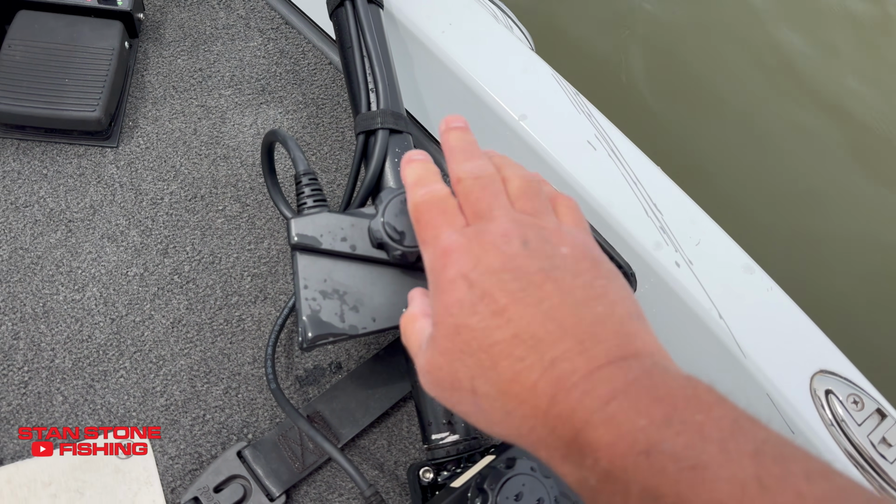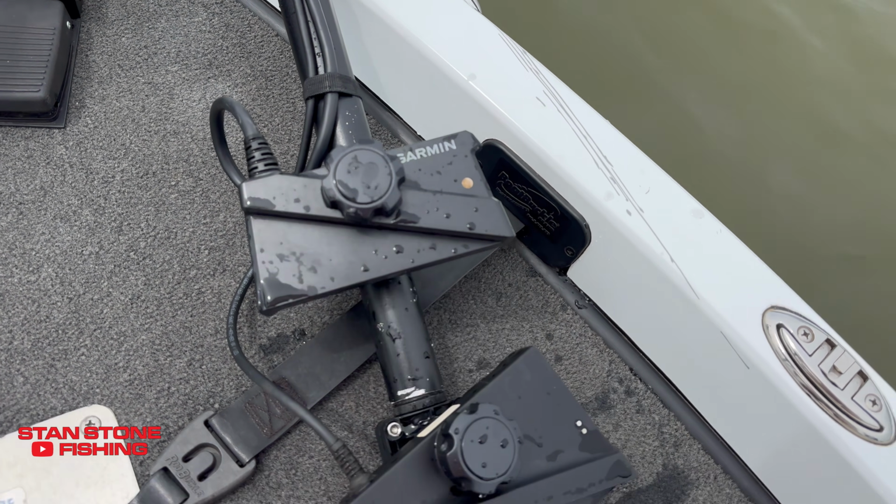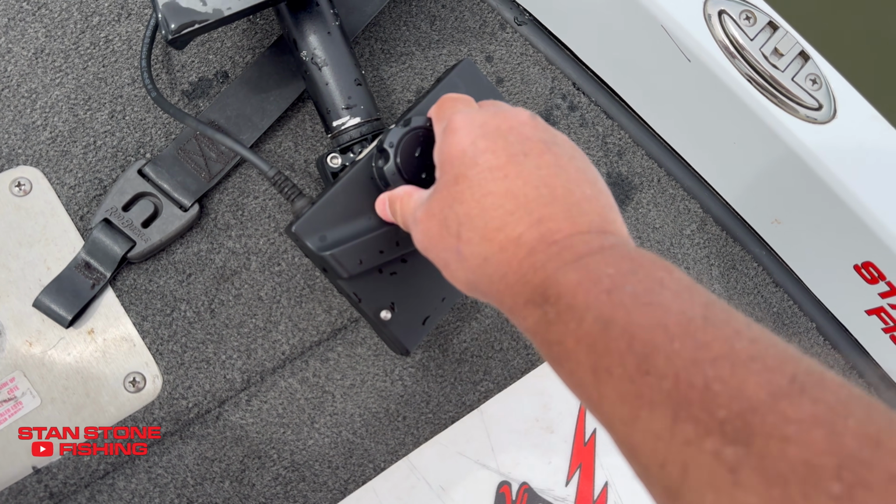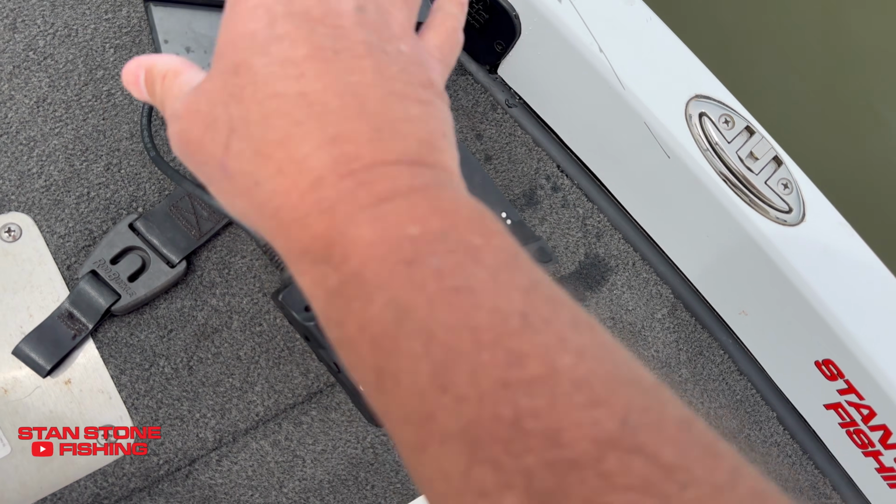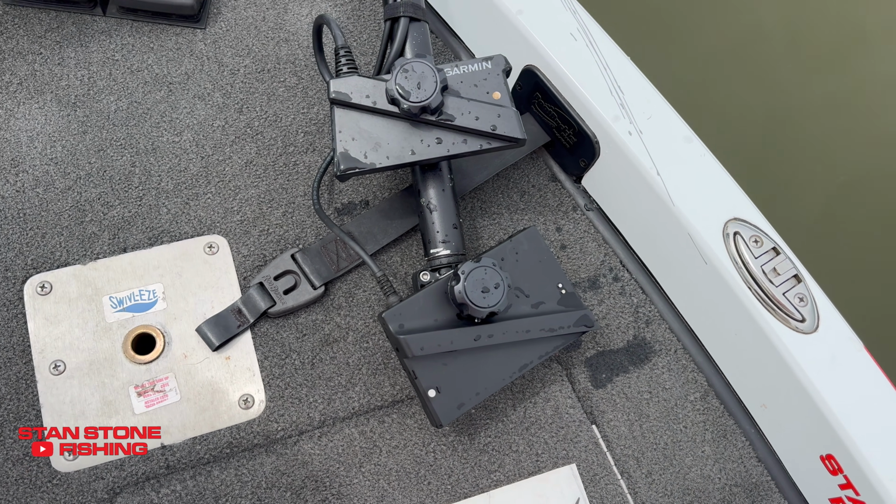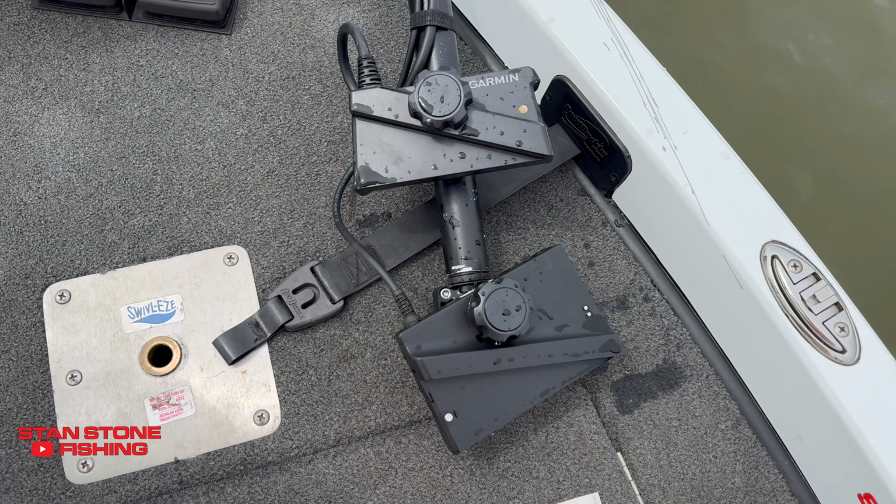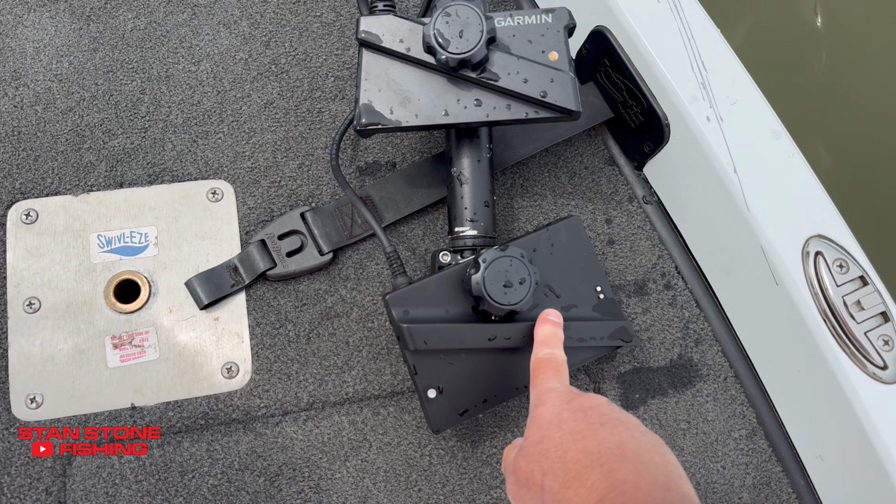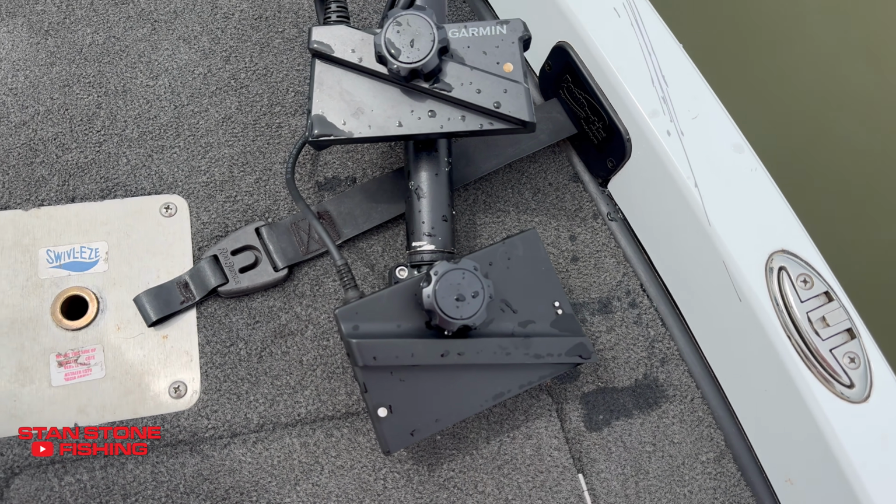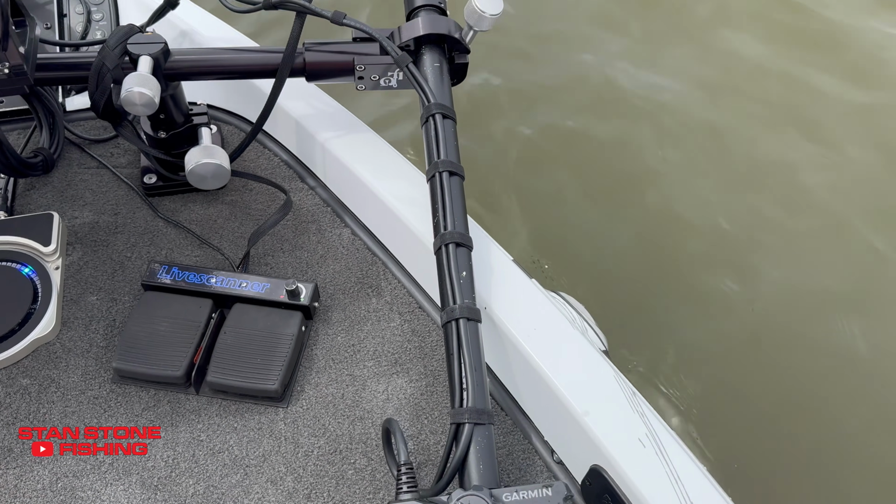It's on its mount, but if I want to use a 34 or the ping live sonar, I'll just have to take and move this to here and this to here. So I've just got it set up where it'll only run one transducer at a time. So this is how we have it. Here's our ping Accuphy live sonar. That's how we've got it mounted for our test.